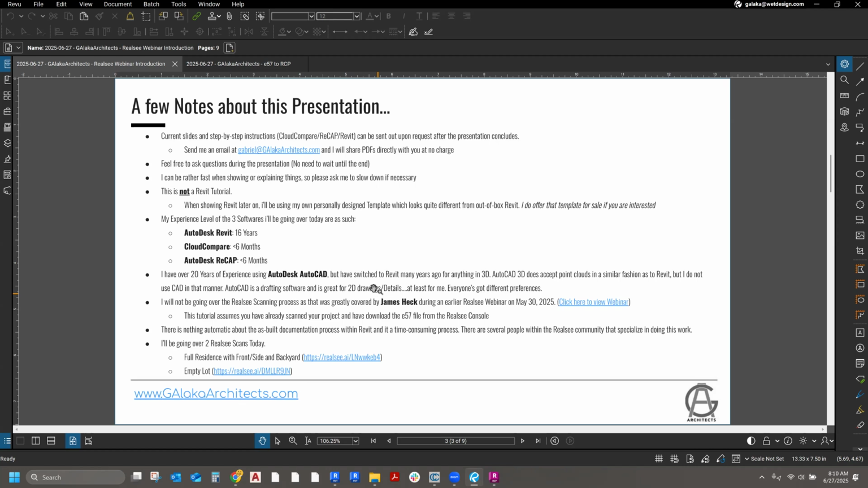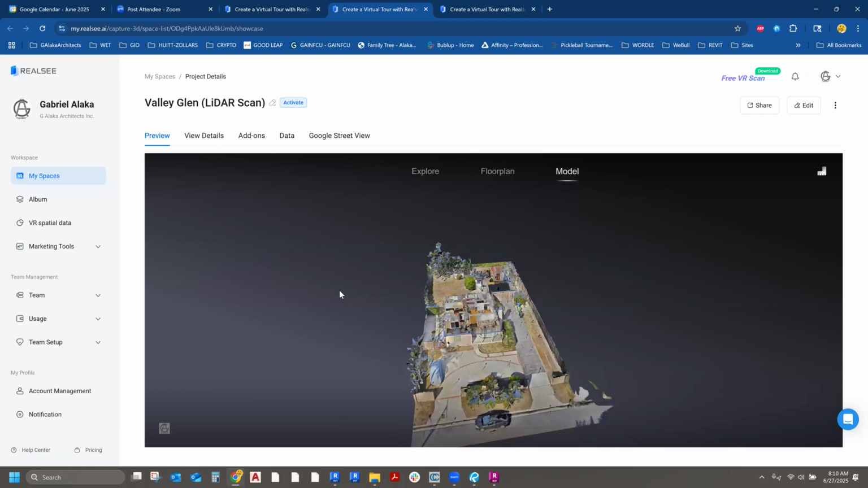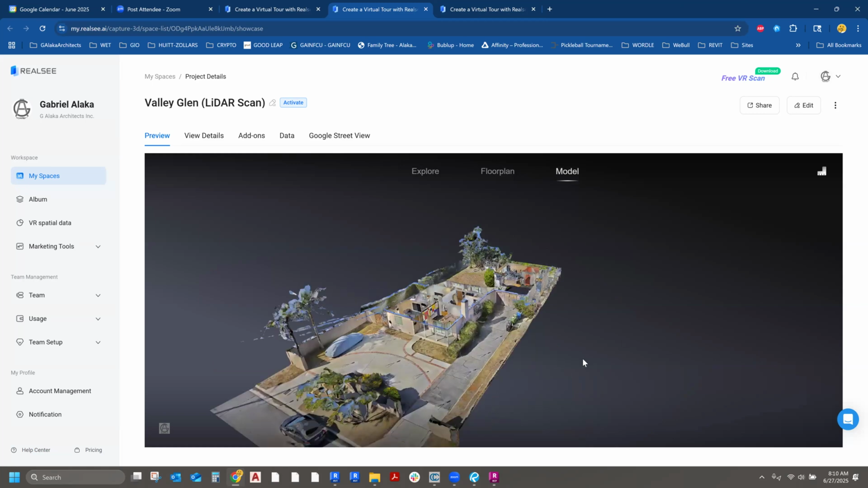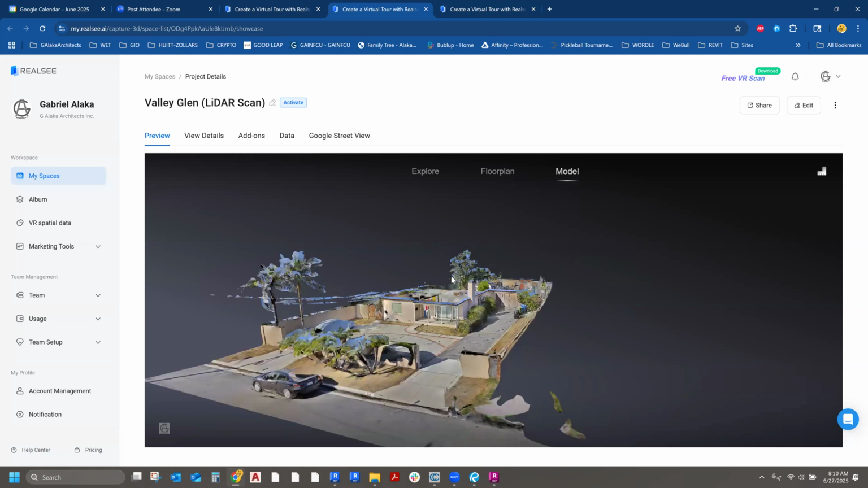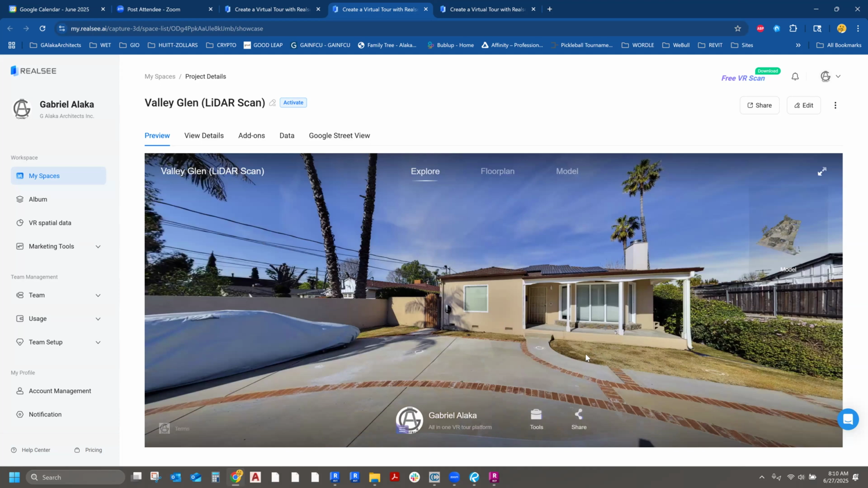I'm going to be going over 2 scans today. One of them is a full house residential project where the outside and inside were scanned, and the other one is a completely empty lot. Again, there are hyperlinks here to show you what those look like. The first one looks like this. This is the first scan that I'm going to be showing you. It's a rectangular lot in Los Angeles, and it looks something like this. So you're going to be seeing this facade quite a bit today.